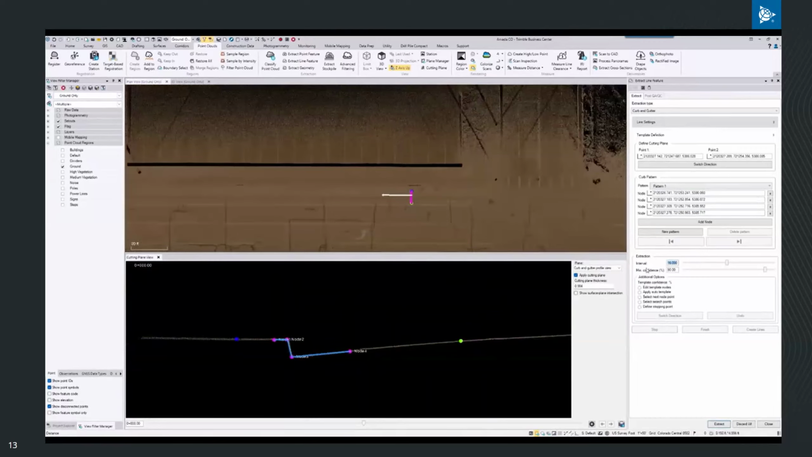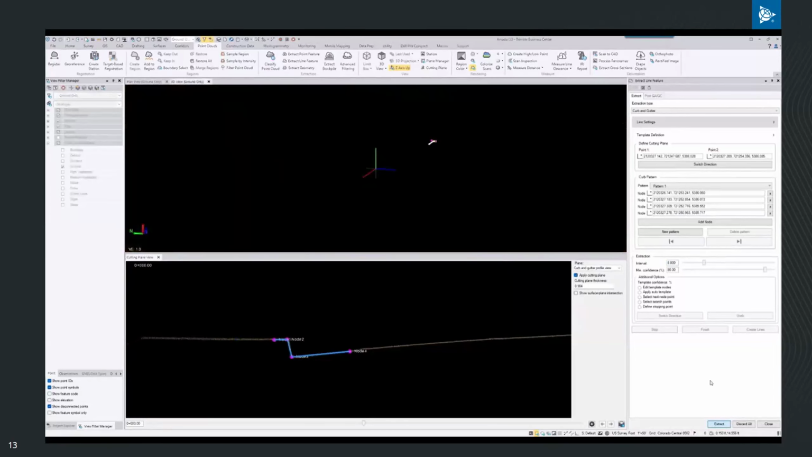And then I'll go ahead and set my interval to 8 feet. This tells the software how far ahead to search for the next match. And then I'll leave my minimum confidence at 90%. So I'll hit extract and watch it work.